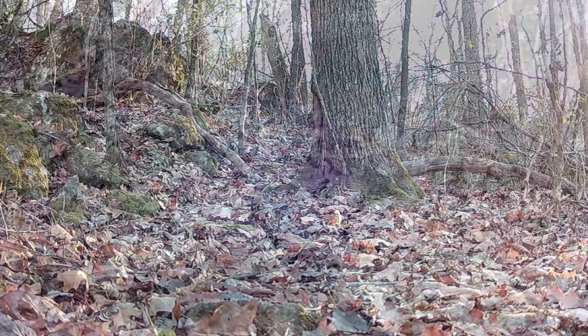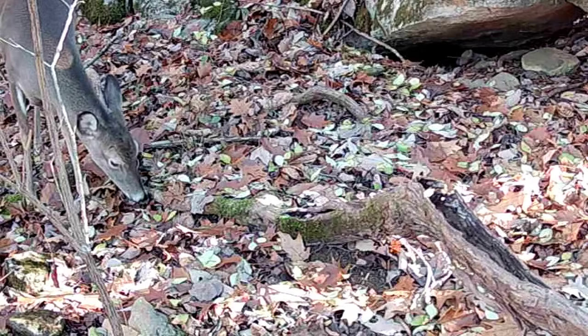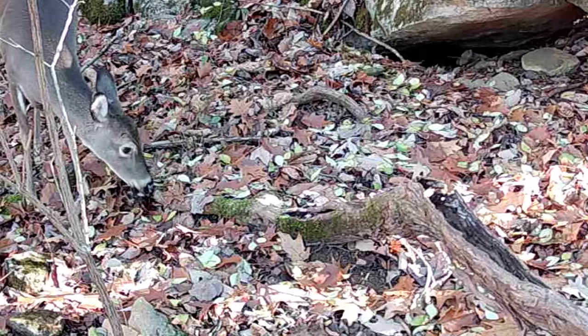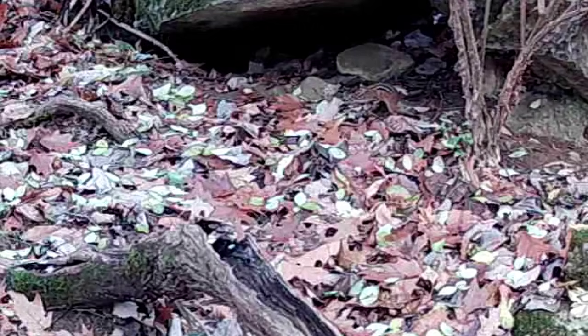Rare capture of that. And up at the rock, I had a little bird sitting on the perch, coming and going. And the little does up here browsing too. They like leaves as much as they do acorns, looks like. And the little ground squirrels, they live under this rock too.